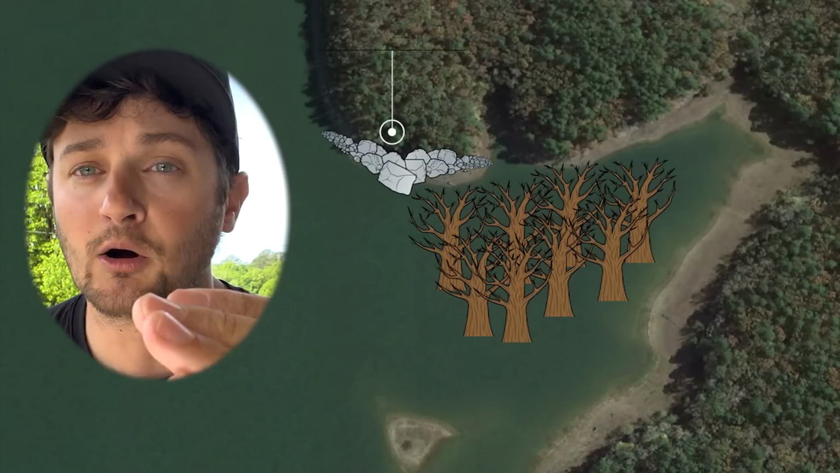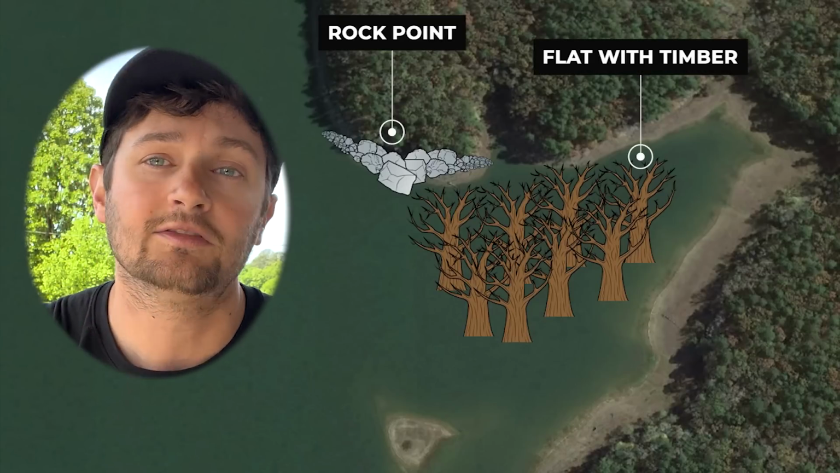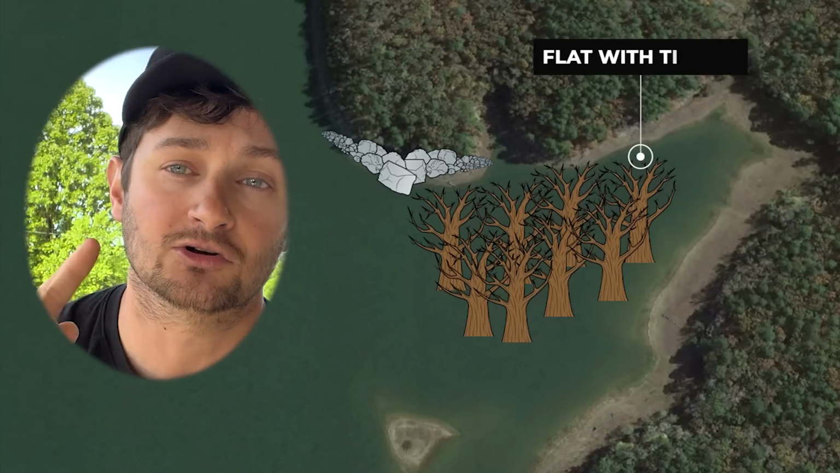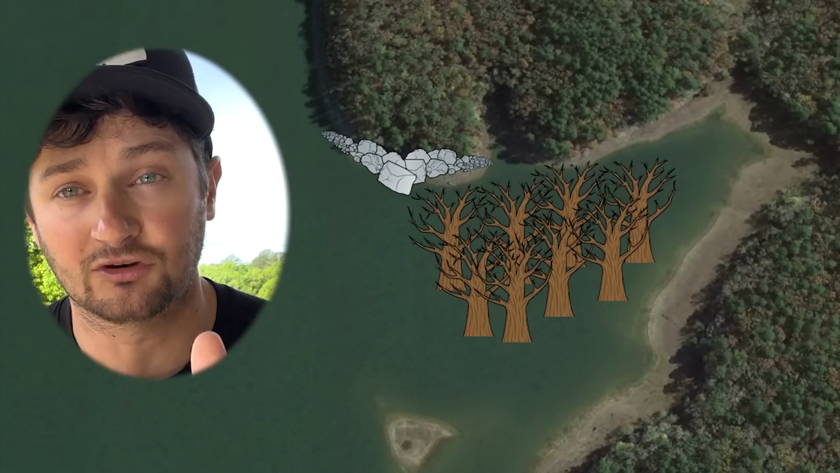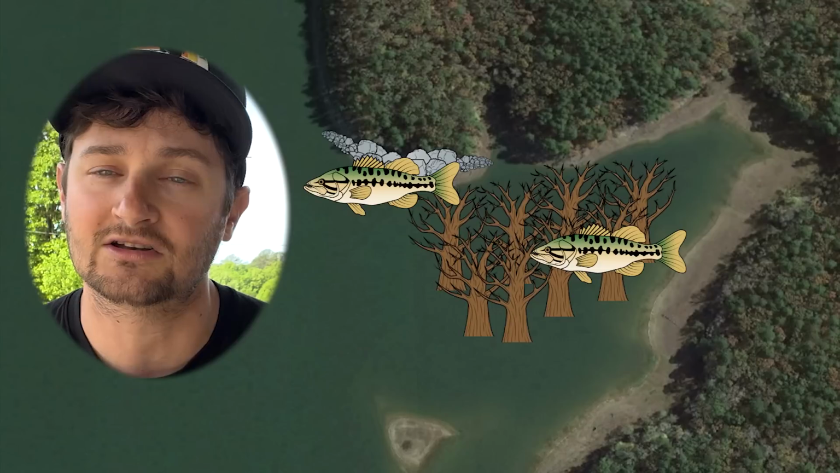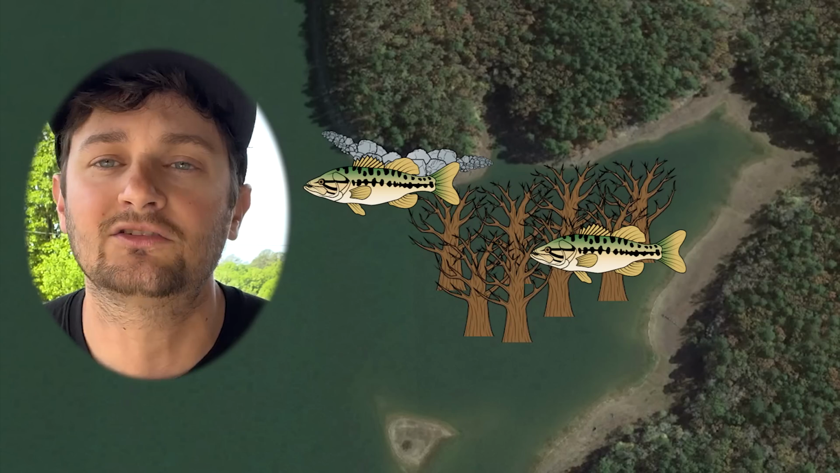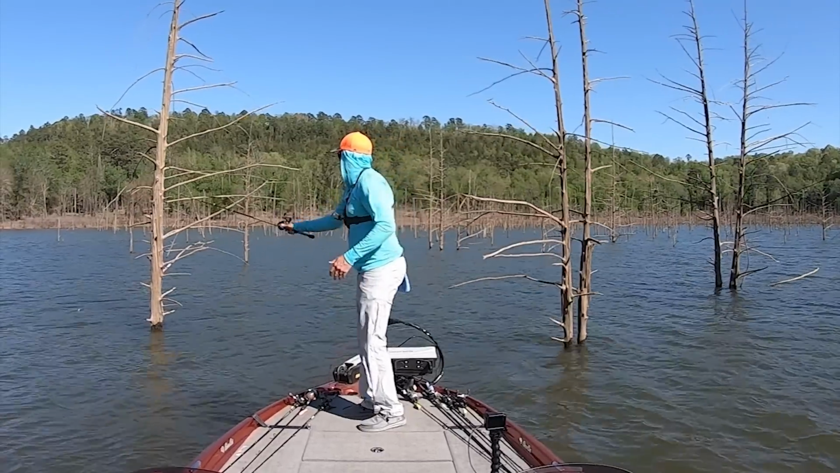My first area up this river, which was just right off the main river, you had your point right there on both sides, and then up in this cove was just a flat. There was a flat with a bunch of standing timber. You had standing timber, you had your cedar trees. So in my mind, I was like, hey, you have a place for fish to stage up on, as they were at that point, as I just caught a pre and a post-spawn fish. And then up on that flat, you had places for them to spawn. You had the roots off the standing timber, or the cedar trees is a great place for them to spawn.